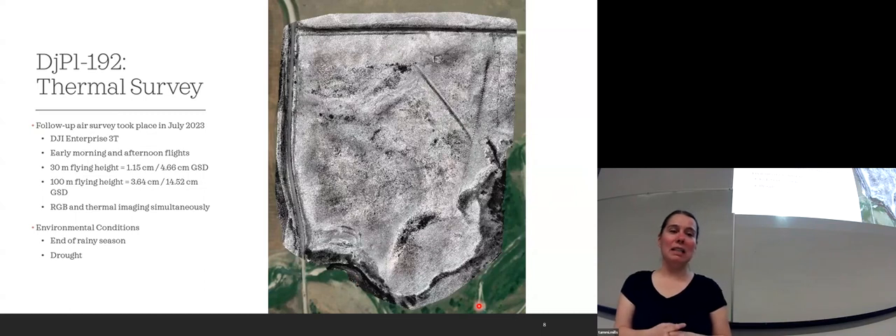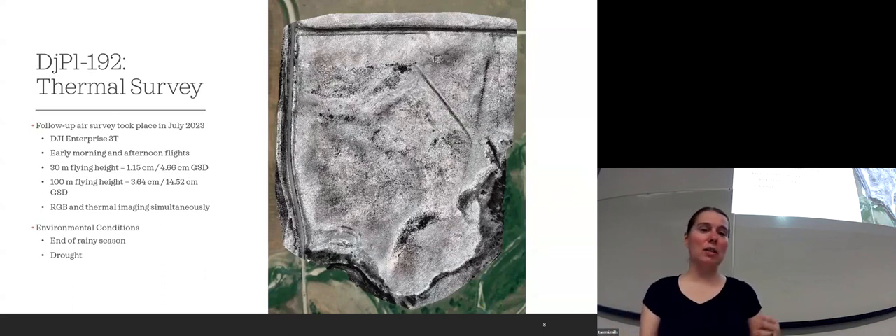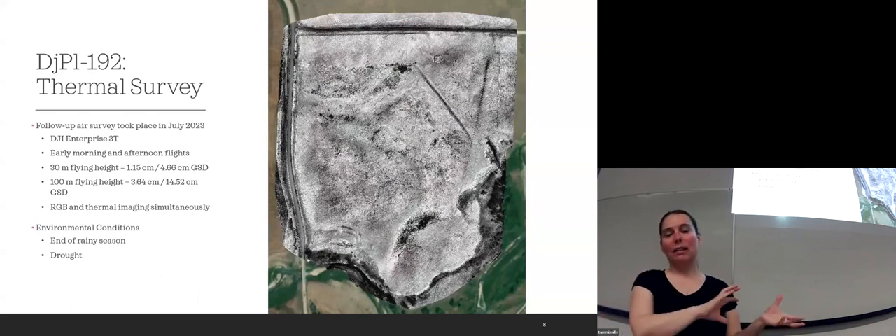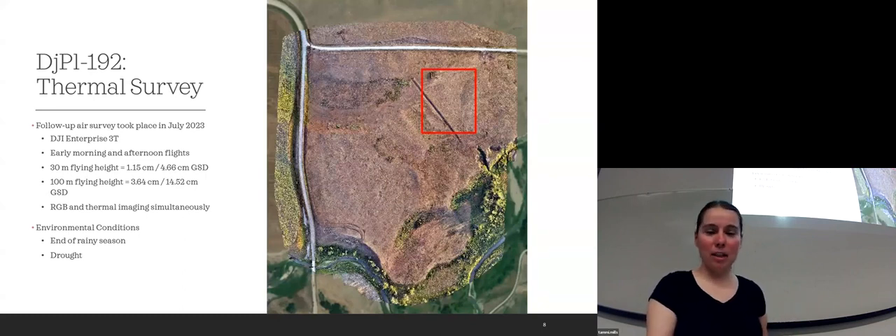So what did I do with this? Well, I looked at every square inch of these images, all of them: ortho, morning thermal, and afternoon thermal, to see if there was anything of interest. When it's zoomed out like this, not a lot is visible, so I had to zoom in and start looking. Where I'm going to zoom in for everyone here is by the beehive and that ditch.